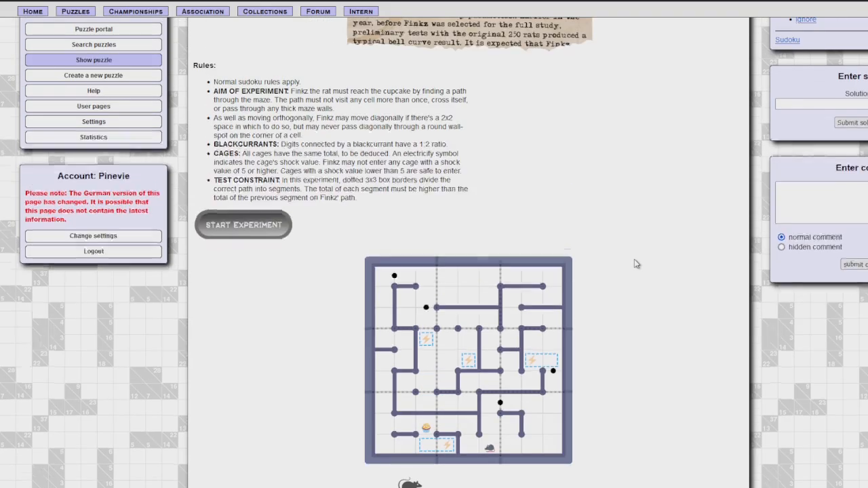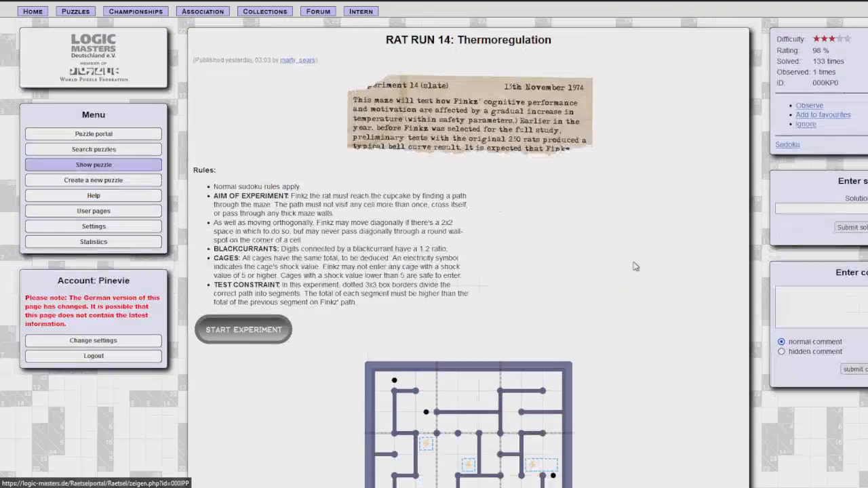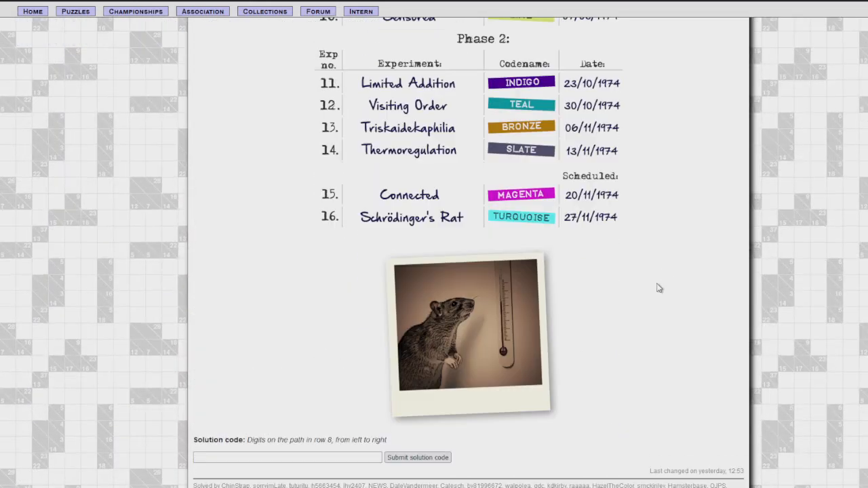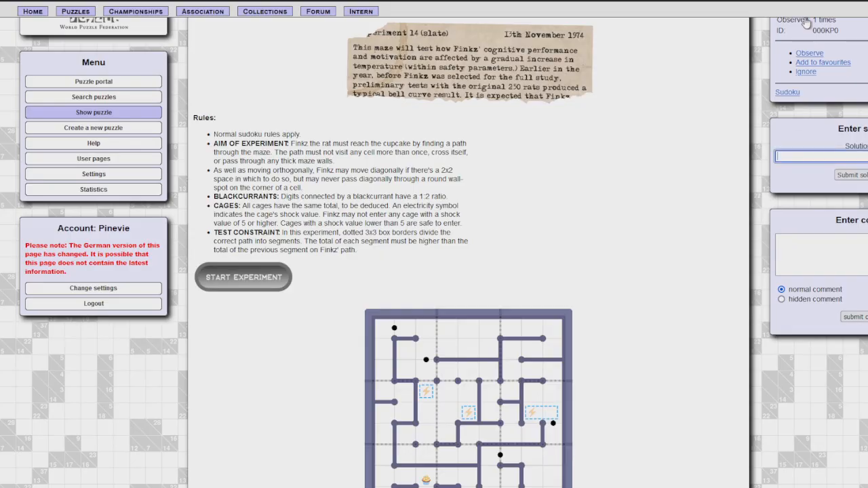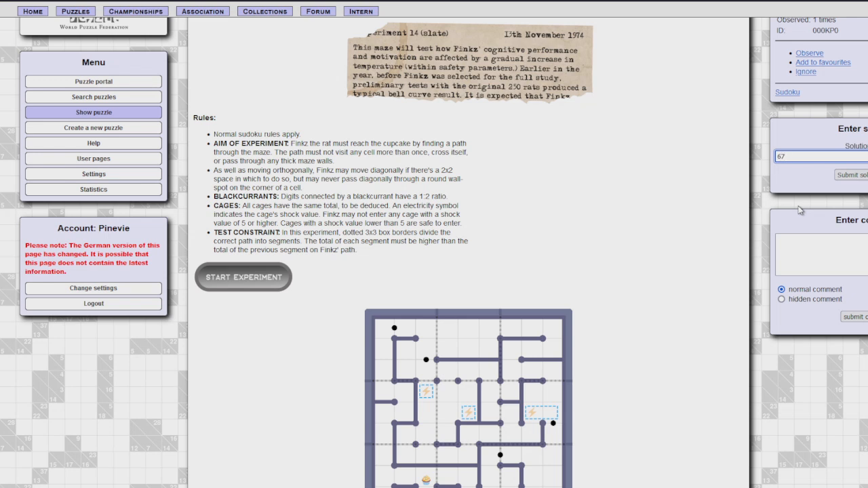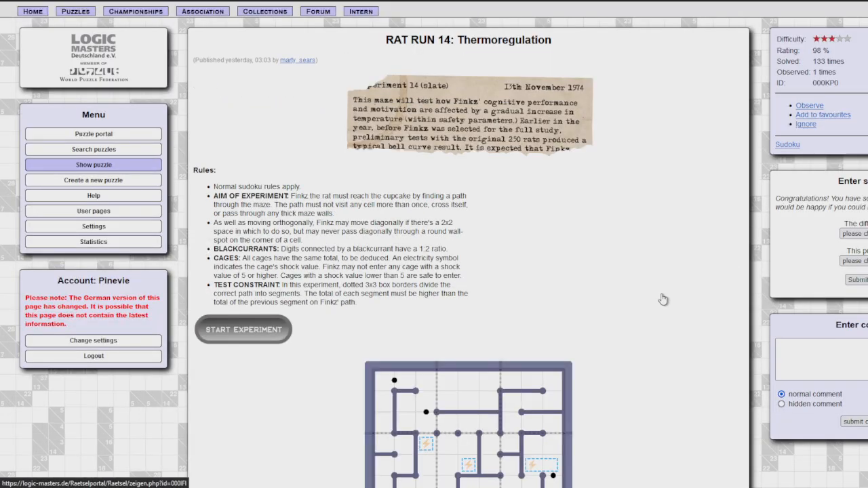Holy. Alright, let's solve it here. What are we looking for? Digits on the path in row 8, from left to right. Row 8, huh? 6, 7, 3, 1, 4. 6, 7, 3, 1, 4. And there we go. Alright, very cool.